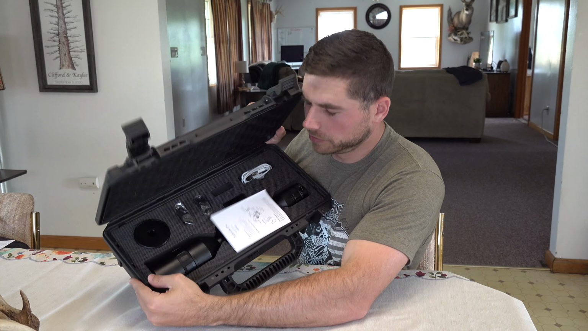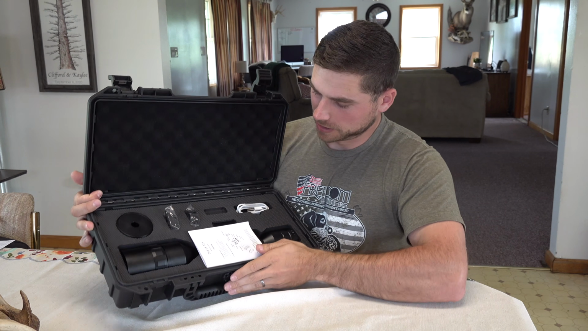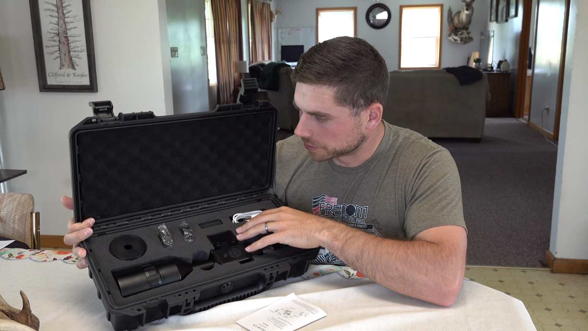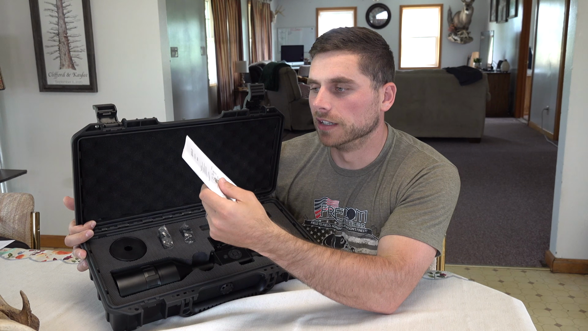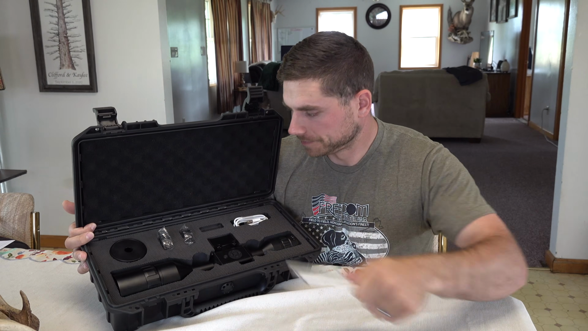Okay, so ouch. I'm gonna try not to hit myself in the face. The rifle scope comes in a nice cutout section of foam. Everything's in here nice and tight and secure. You've got your DGS 6X by 12X digital rifle scope manual right here.